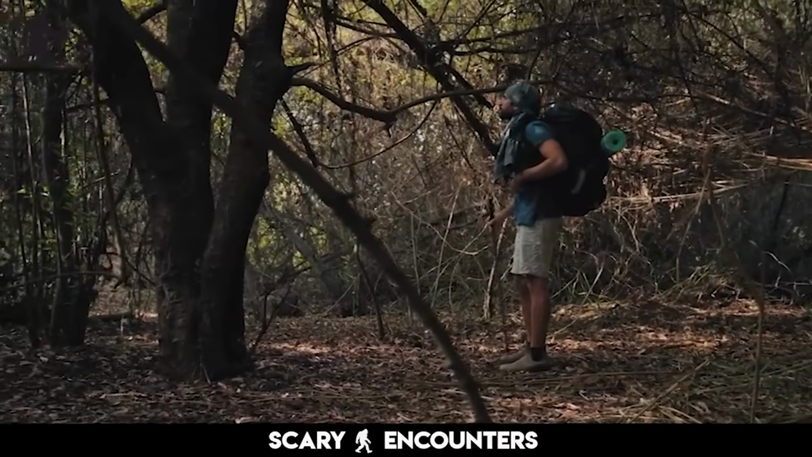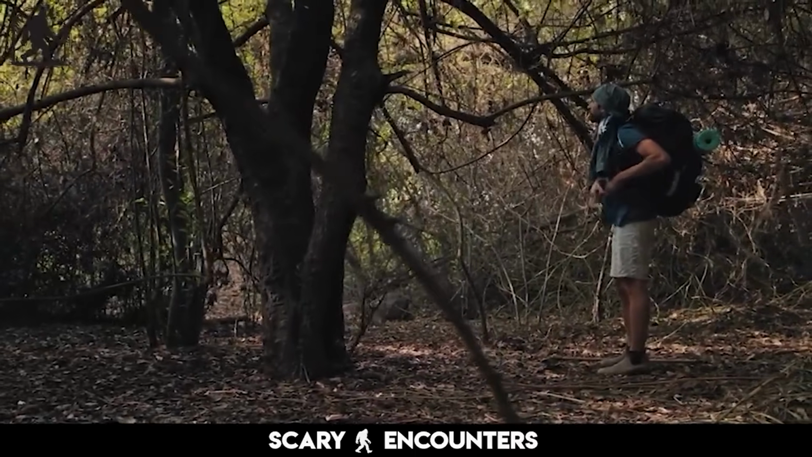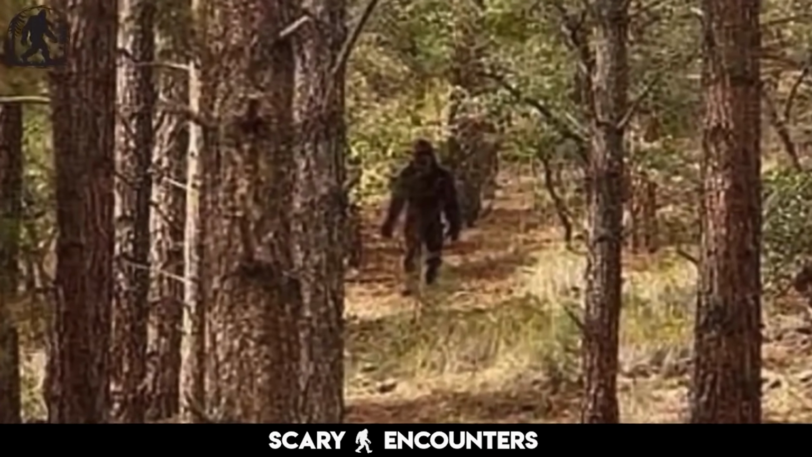As he moves through the thick underbrush, he suddenly hears loud crashing noises. The sound is rhythmic, steady, deliberate. Unlike the erratic movement of a moose or deer, this noise suggests something moving on two legs. He calls out, asking if someone is there. Silence. Then, just beyond the tree line, a massive black figure moves quickly behind a tree before vanishing from sight.